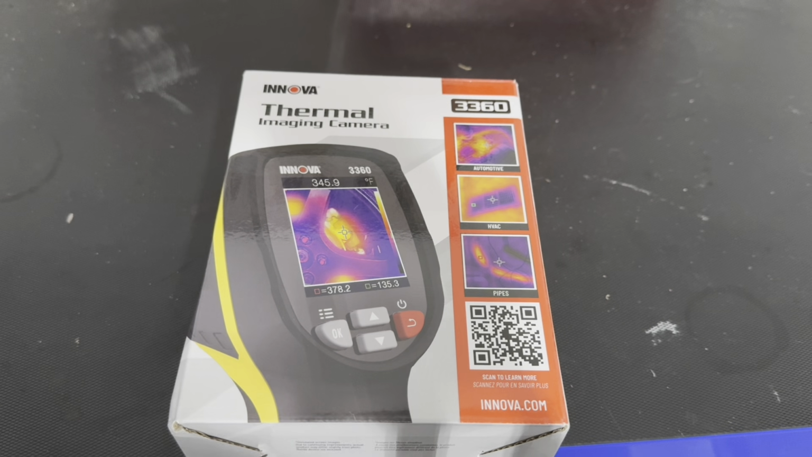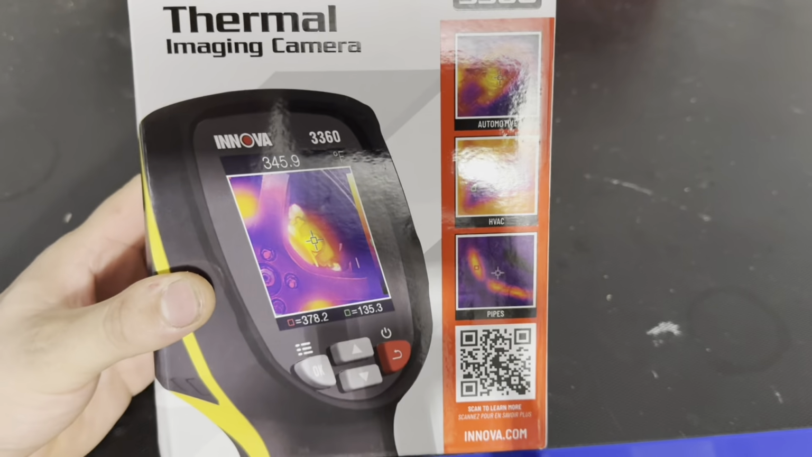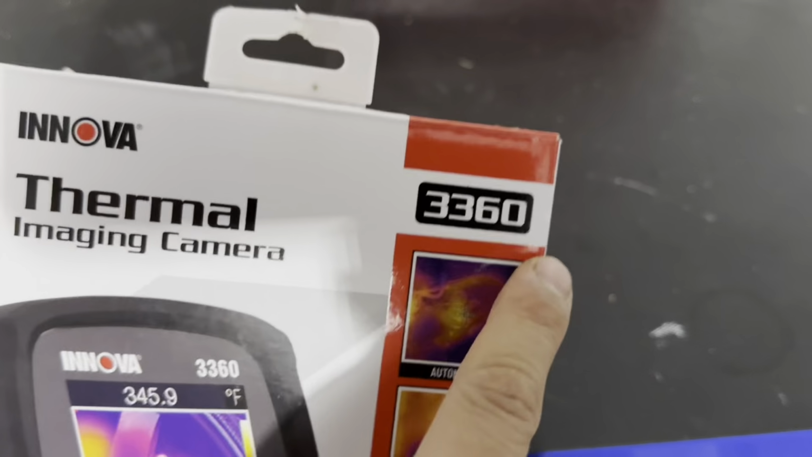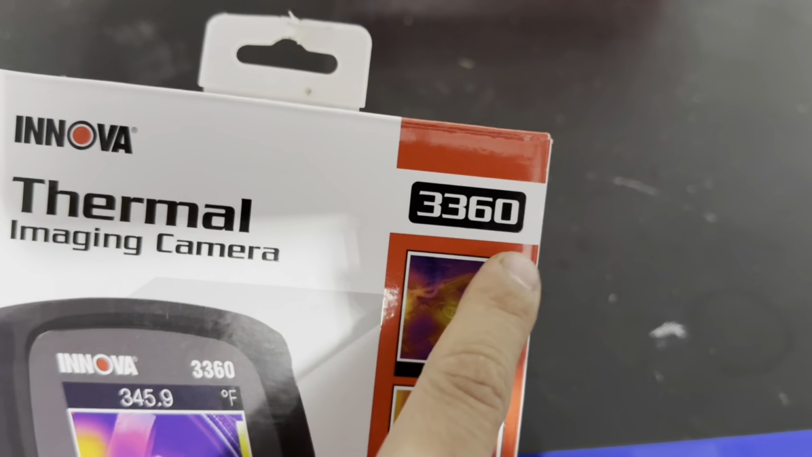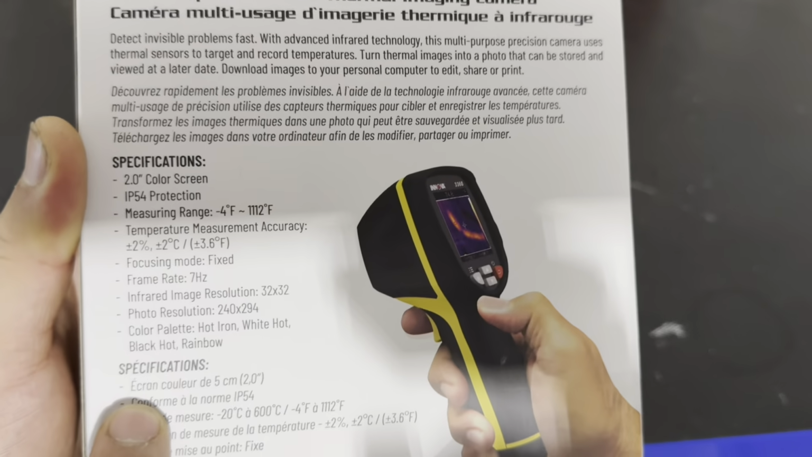Today we're going to be looking at an Innova thermal imaging camera. Here's the box that it comes in. Some of the uses for that camera are for automotive, electronics, and home and plumbing. This is the 3360 Innova. I'm pretty sure that's just how you find it, 3360. And then some of the specifications right here.